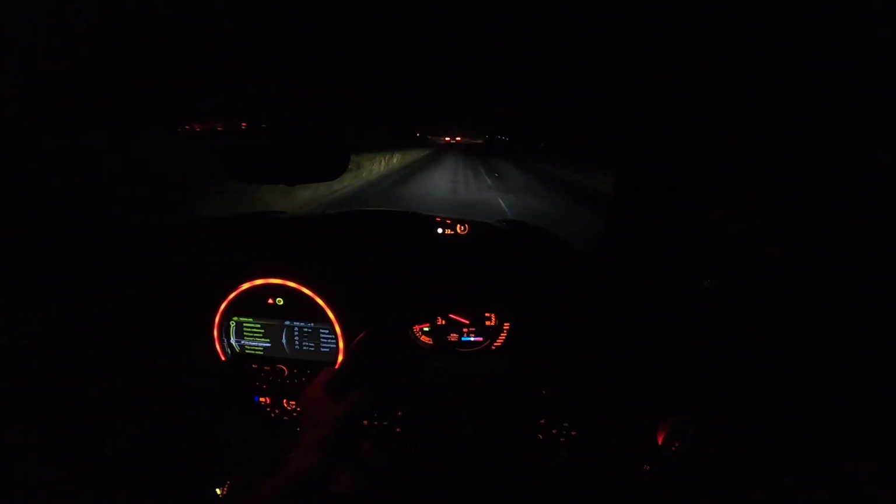For anyone wondering, it's not actually that late. Oh, the pops are interrupting me. For anyone wondering, it's not actually that late. It's only 9 PM, so it's not like it's midnight and I'm tearing past these houses. So, I mean, it's 9 PM. It's not that late. The lights are still on.